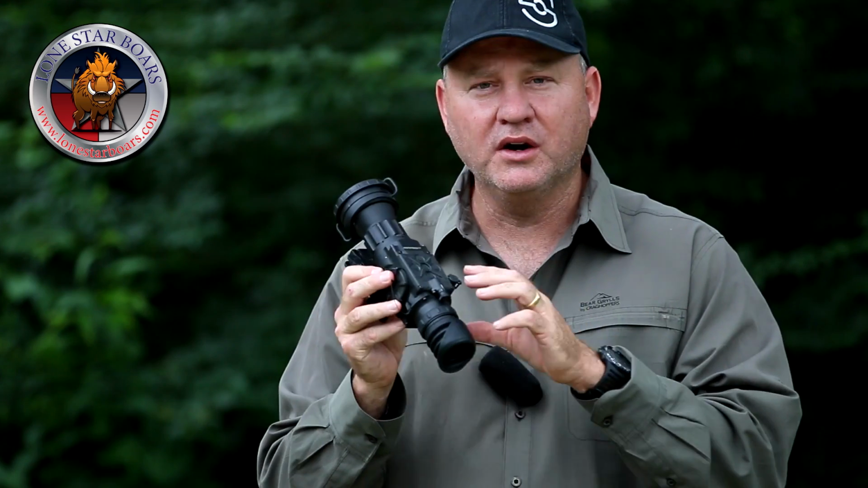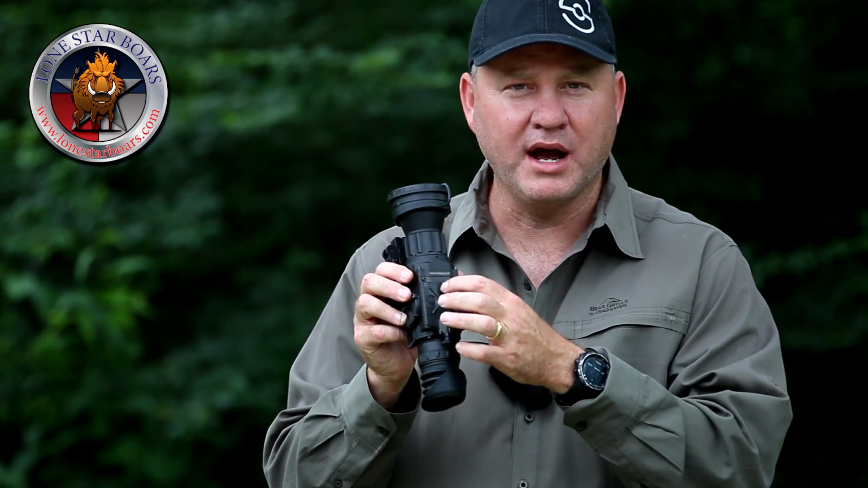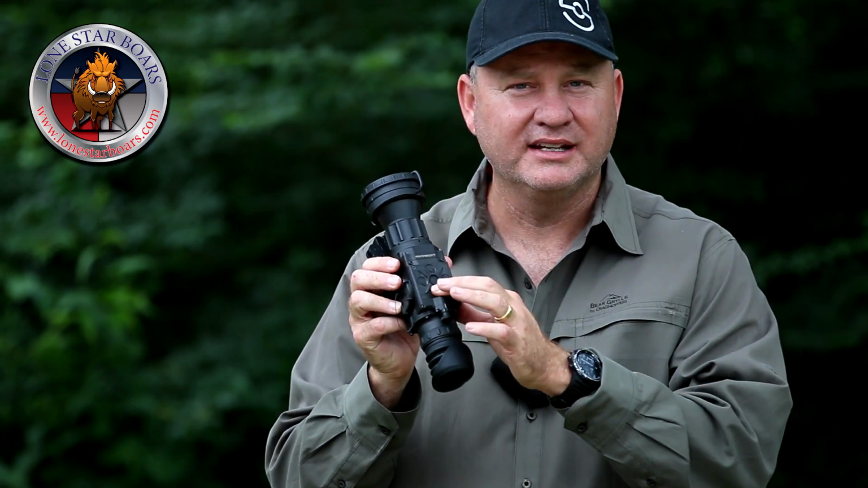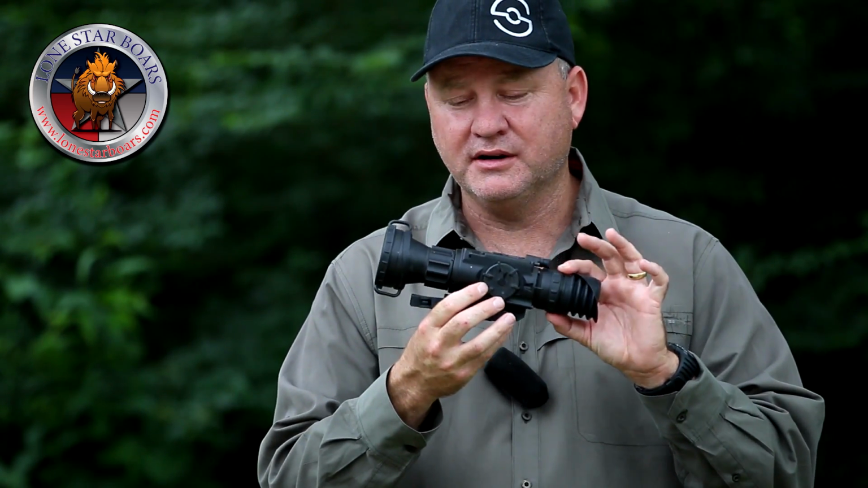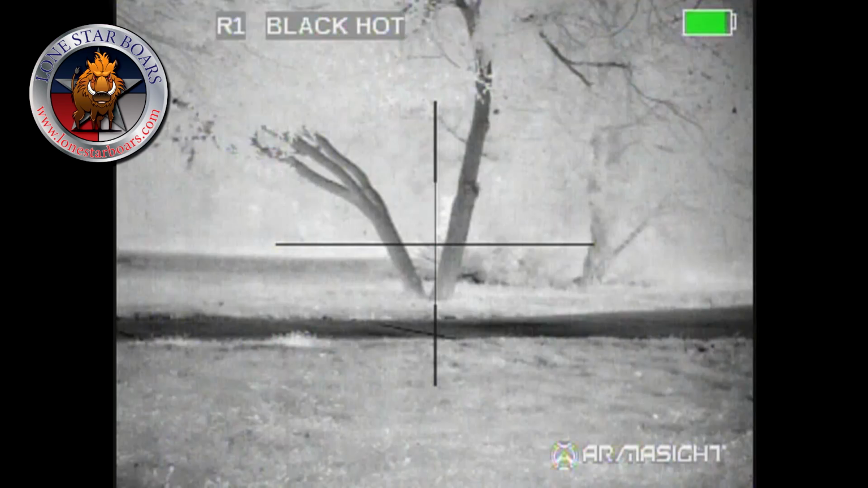So those are the main things that you should be able to use. You don't have to go into the menu setting to use the brightness. Remember, up click, down click, on off, your diopter to set to your eye, and then your focus ring.